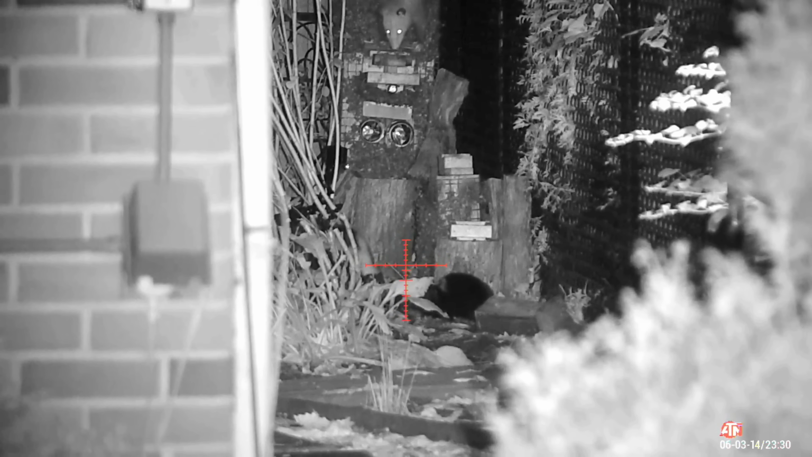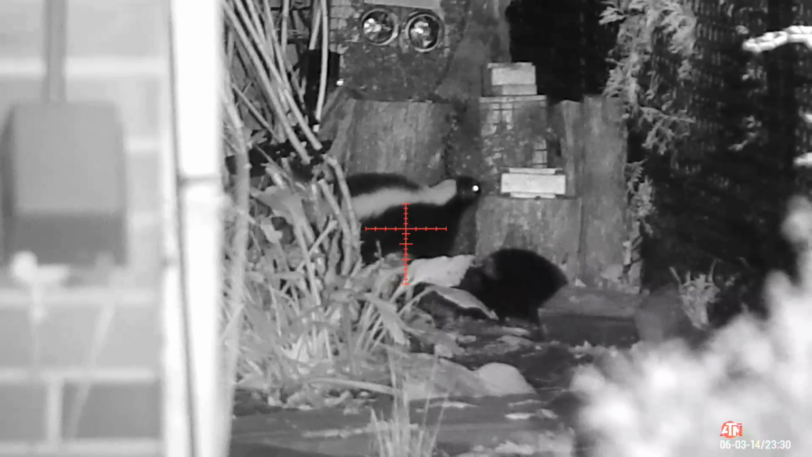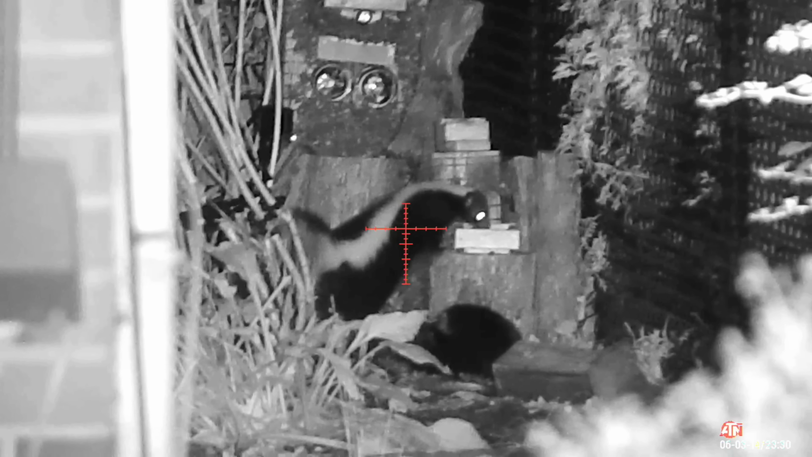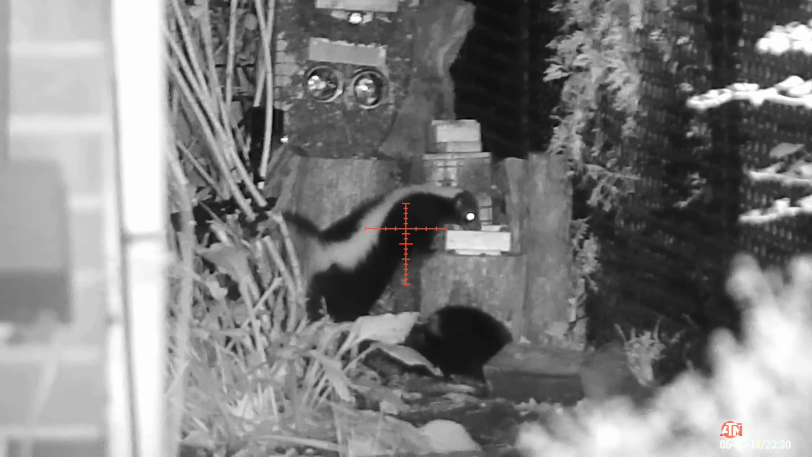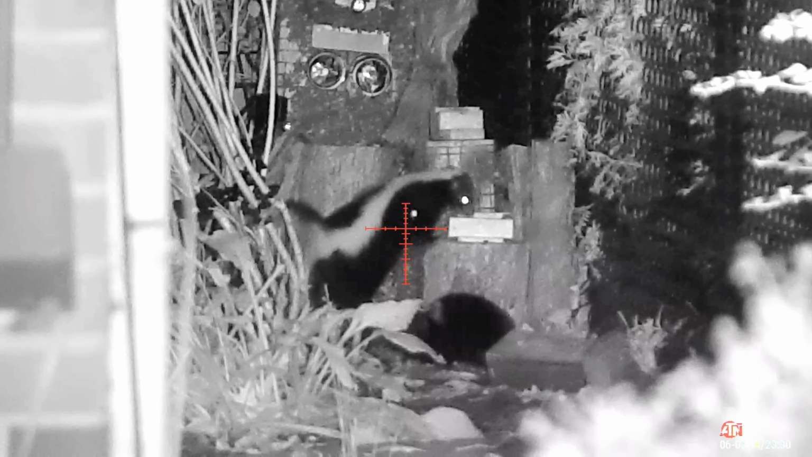This is a good example of why I use a Diablo-shaped pellet on skunks. This is a 9mm 81 grain JSB, so there is no doubt, but I think I just caught the back of its shoulder blade, and so the pellet made quick work of it, and it just blew up its vitals. It walked a few steps behind the table for one, and it was all over.